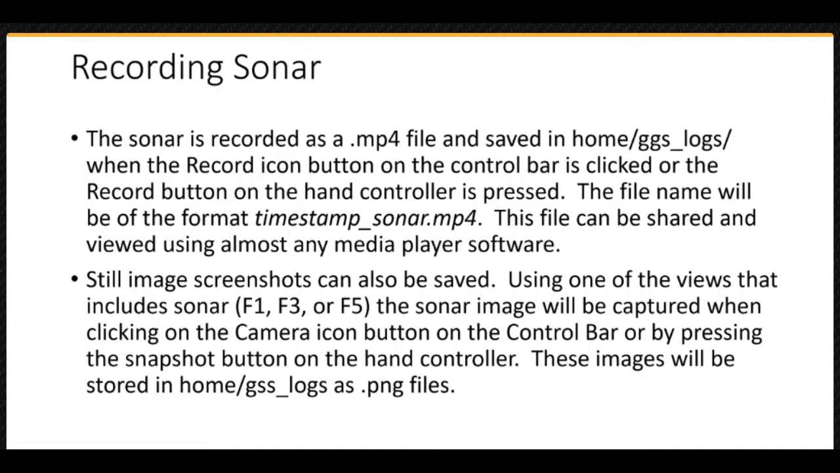Still image screenshots can also be saved. Using one of the views that includes sonar, F1, F3 or F5, the sonar image will be captured when clicking on the camera icon button on the control bar or by pressing the snapshot button on the hand controller. These images will be stored as .png files in home/GSS_logs. Now let's move on to some more advanced interpretation of the sonar imagery.